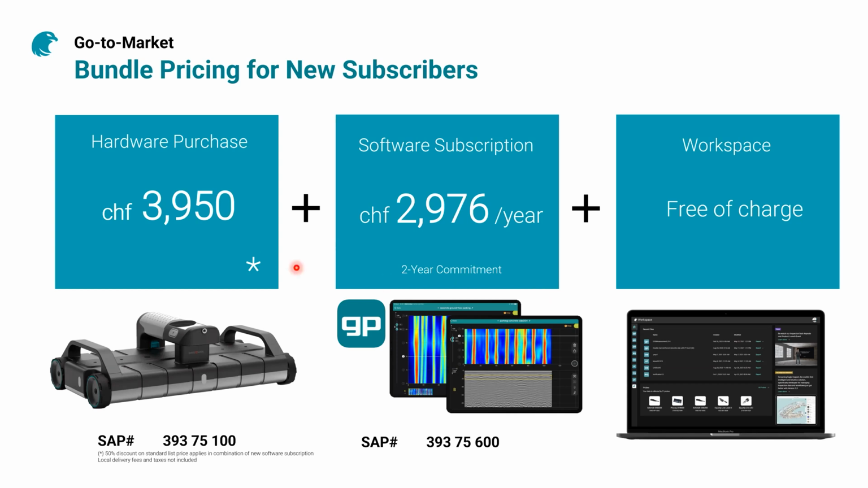So on top of this price, we offer for free the workspace platform. And I think this platform is actually complementing the whole package of the GP8100, especially if you have partners or collaborators around the world and you would like to share data with them without the need to use an iPad. Okay, so that's important.